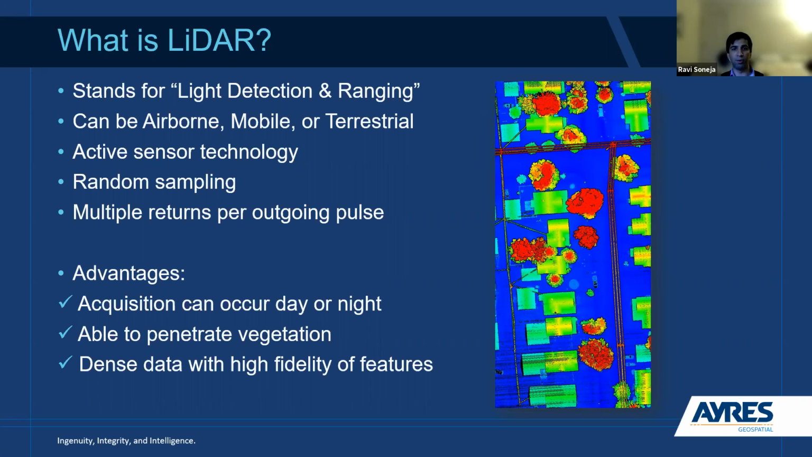It can be airborne, mobile, or terrestrial as far as the platform for acquisition. It is an active sensor technology. So the laser scanner itself is generating its own light source. And that does actually provide a pretty big advantage to how you can acquire data with it.